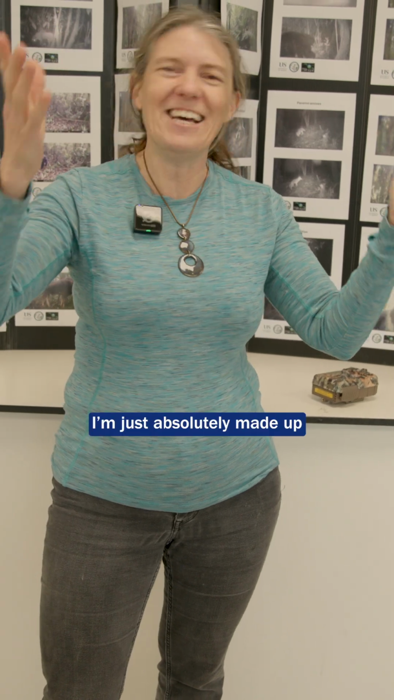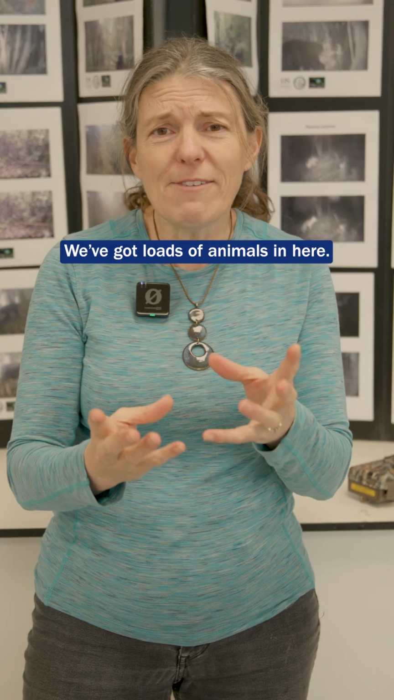And it did! I'm just absolutely made up by this image. This is just fantastic, exactly what we wanted. Beautiful white-fronted capuchin. We've got loads of animals in here.